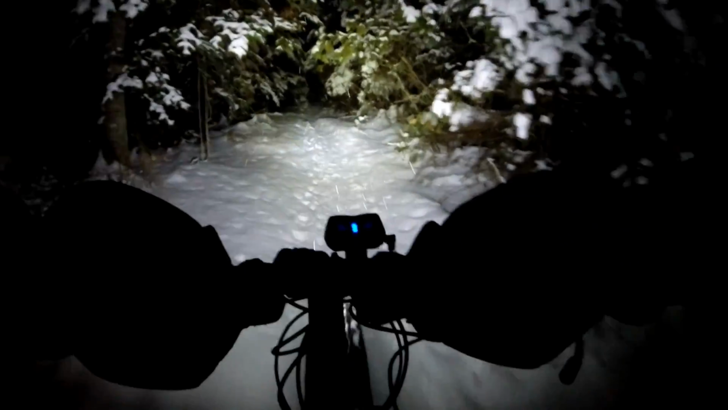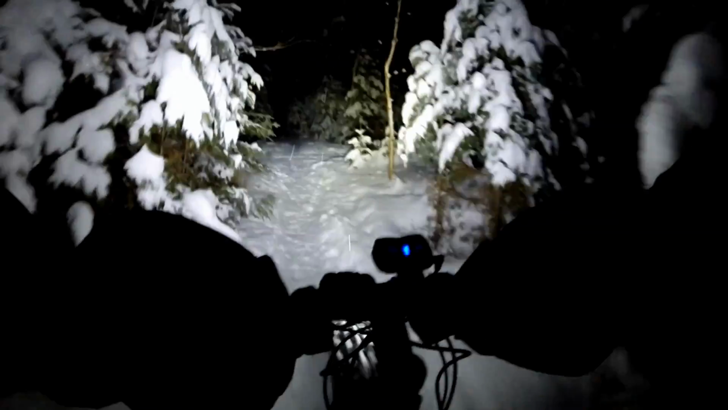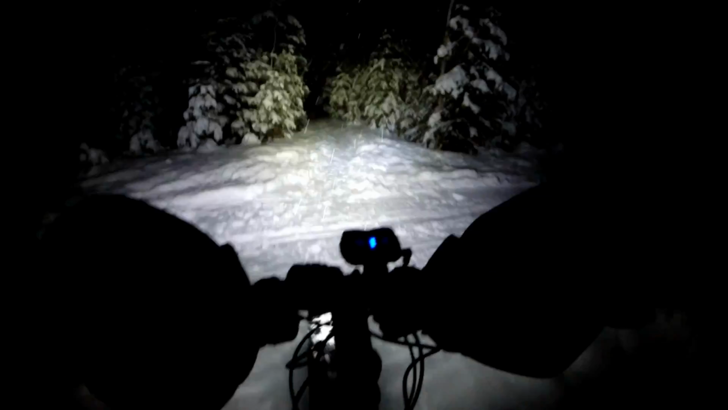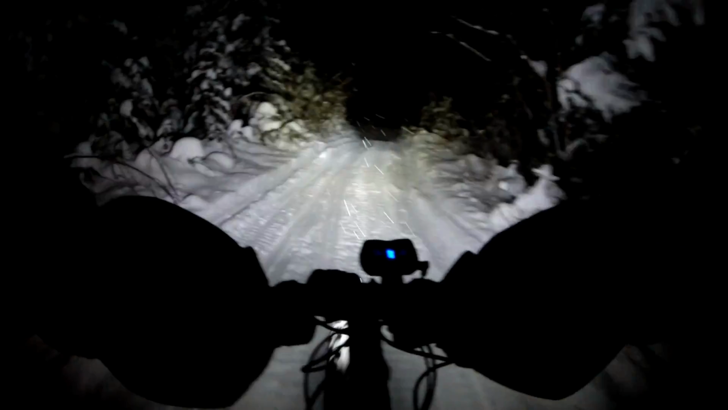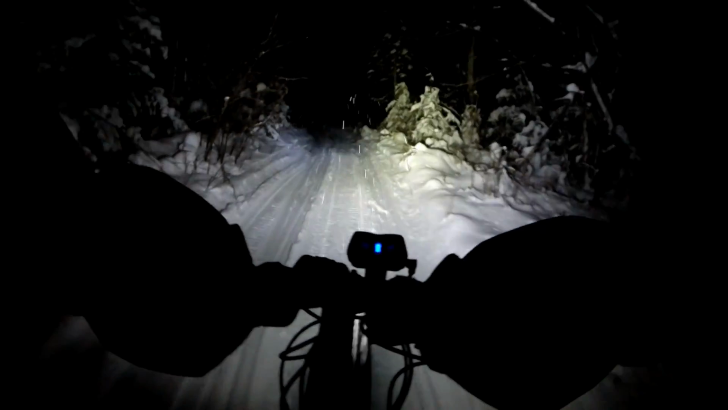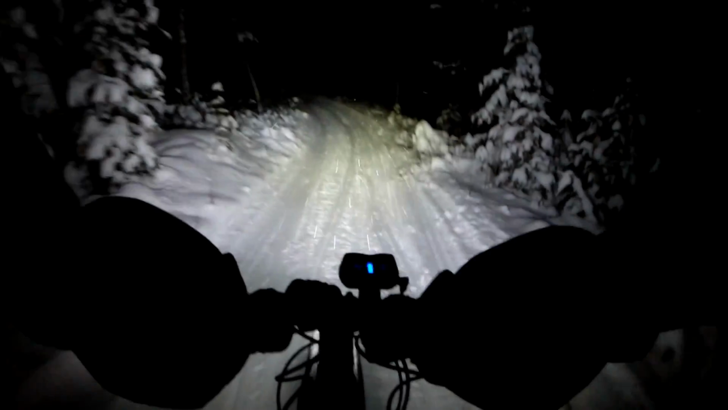I haven't been in there yet this winter because it doesn't matter which way you go, there's usually a brutal climb, or lots of climbing just to get there. So we have to get on the snowmobile trail here, and we got a steep climb coming up shortly just to get in there.